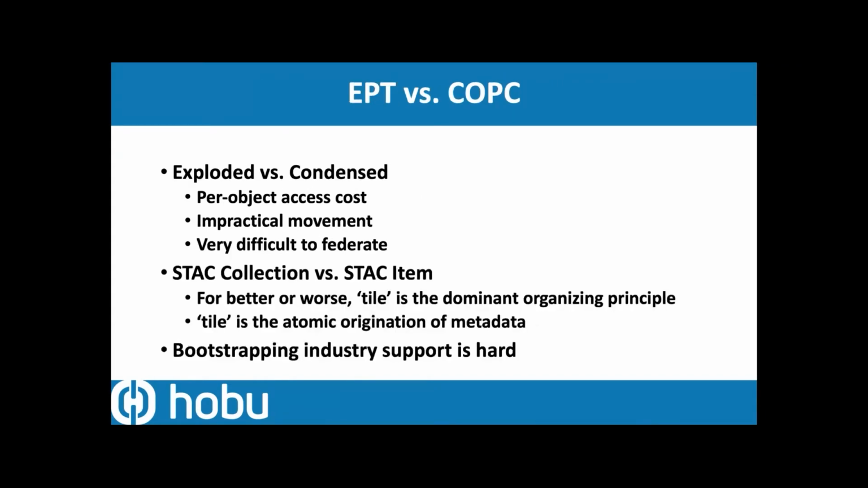So, people have asked us, well, hey, you were doing this in a 2D tile thing. Why are you doing the COPC stuff now? And it comes down to, for us and for LiDAR point cloud, the distinction between an exploded data organization and a condensed data organization. So in an exploded organization, depending on which cloud you're in, you might have per object access cost, and that could be quite substantial for really large point clouds with millions of objects in them. But the most significant challenge with exploded data storage is it's impractical to move them.